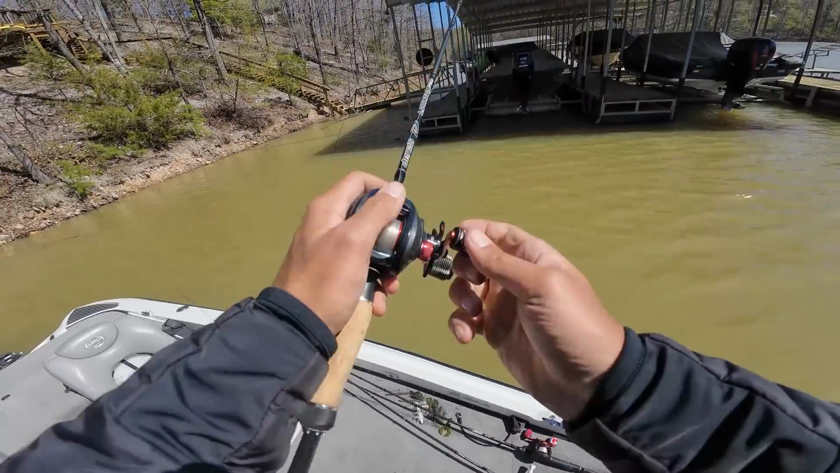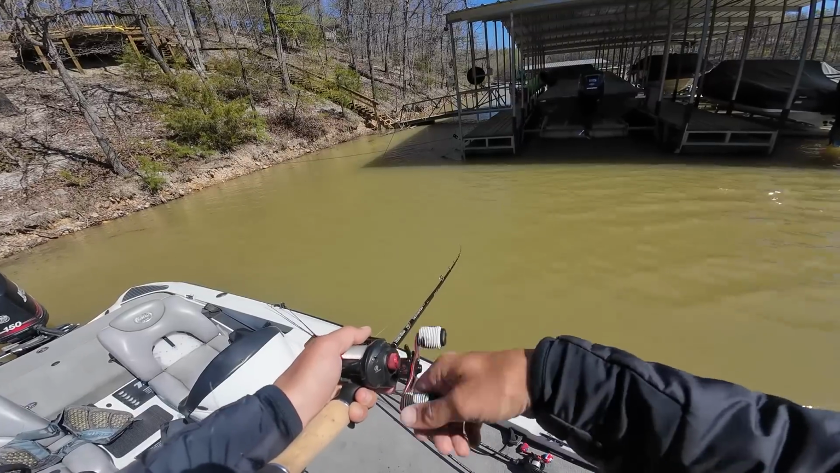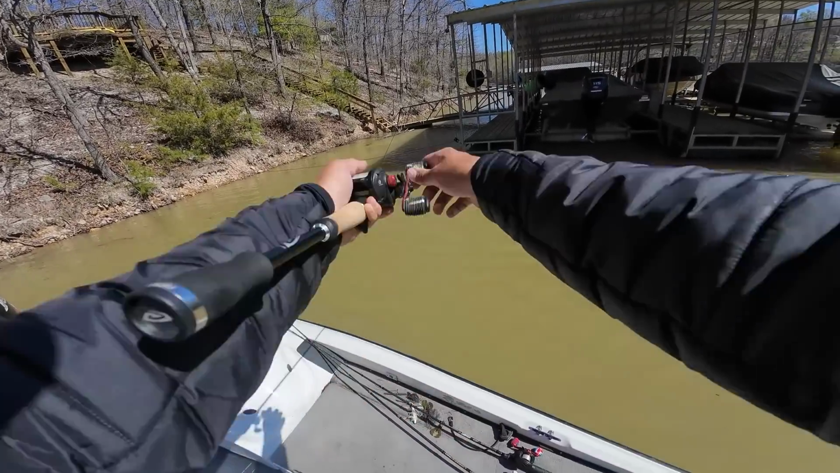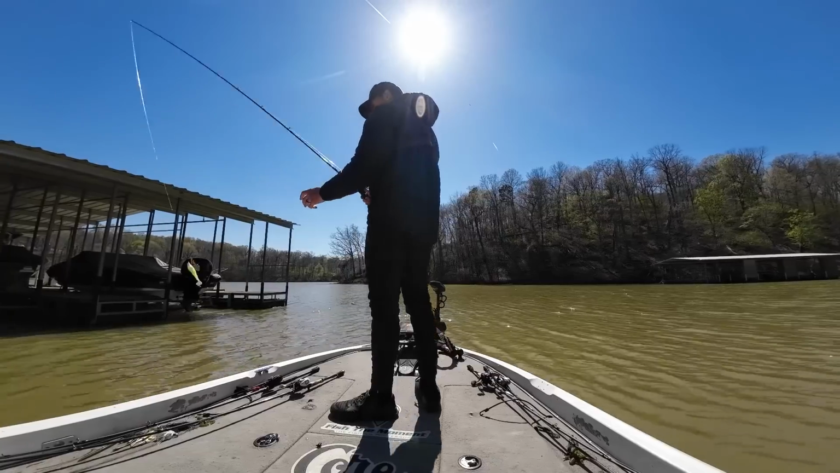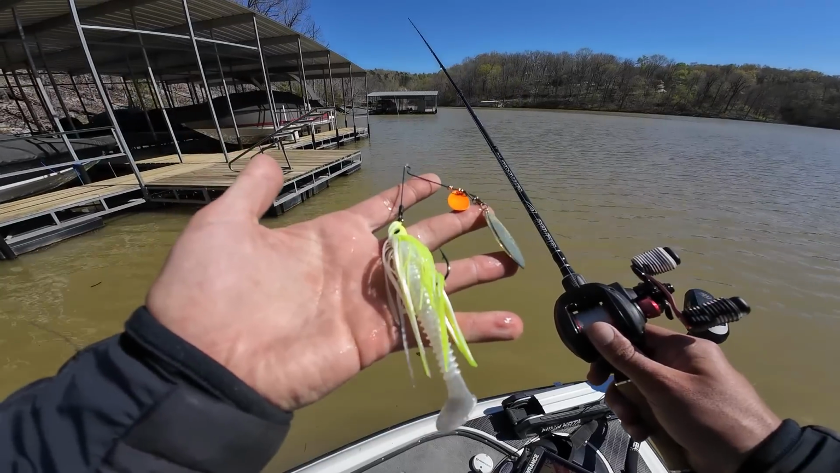I could have definitely skipped that bait underneath that deal too. I was just trying to fish over the back corner and I just didn't make that specific cast and it cost me a fish. I don't know if it's the same fish or a different one. And I got that fish to bite a spinnerbait here.